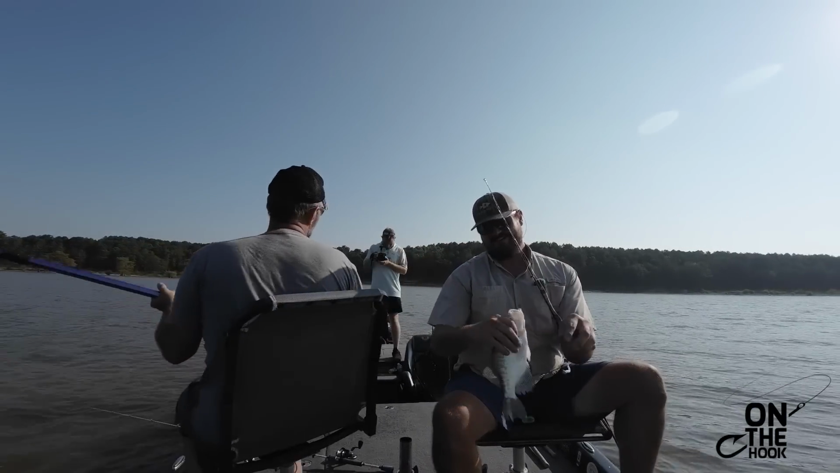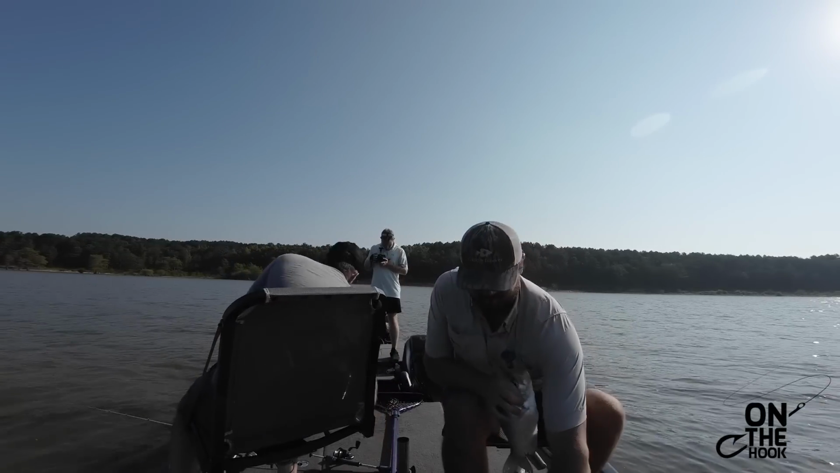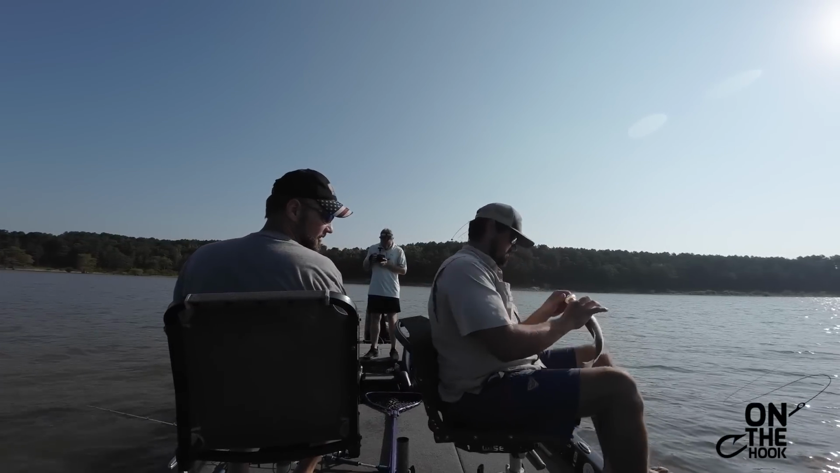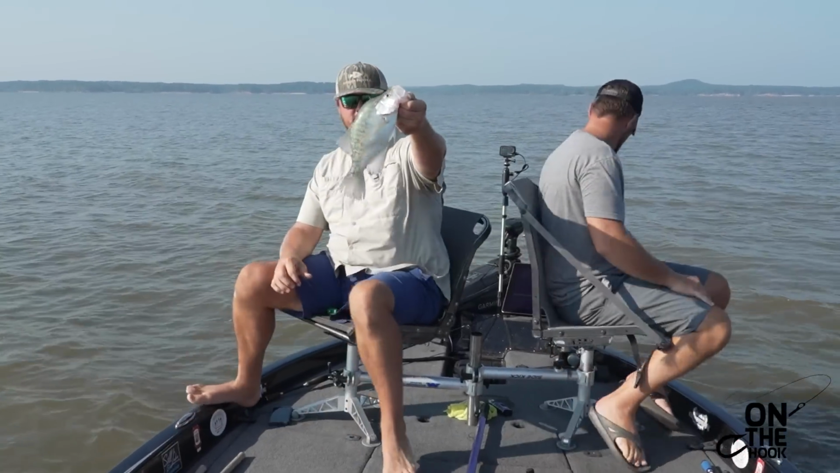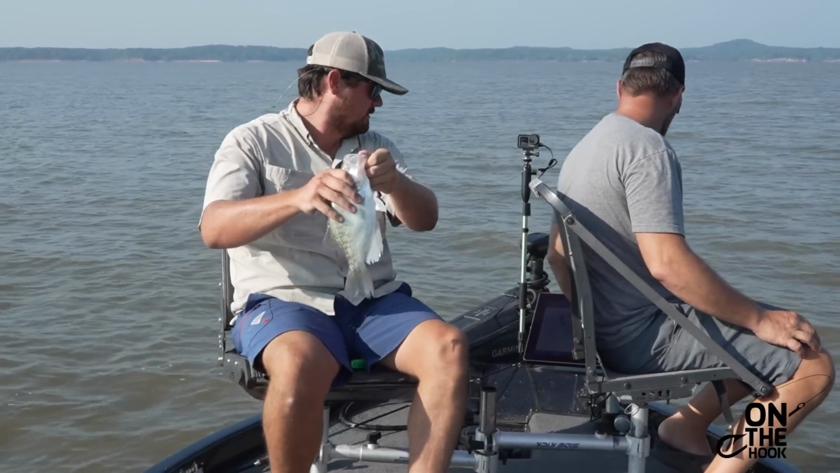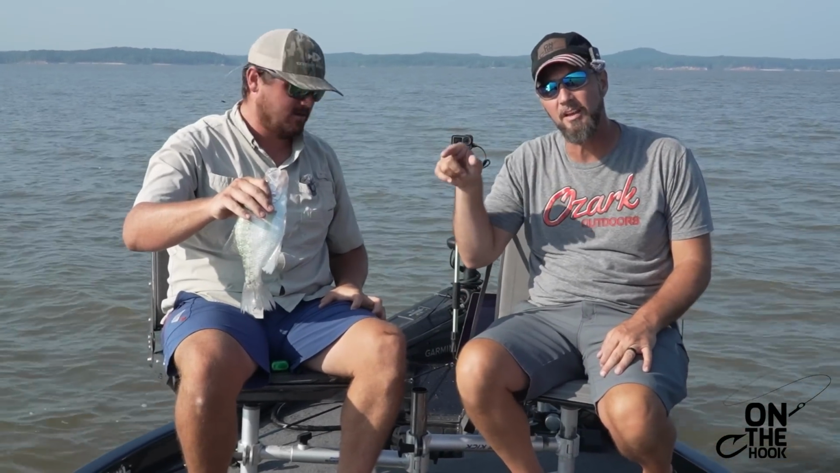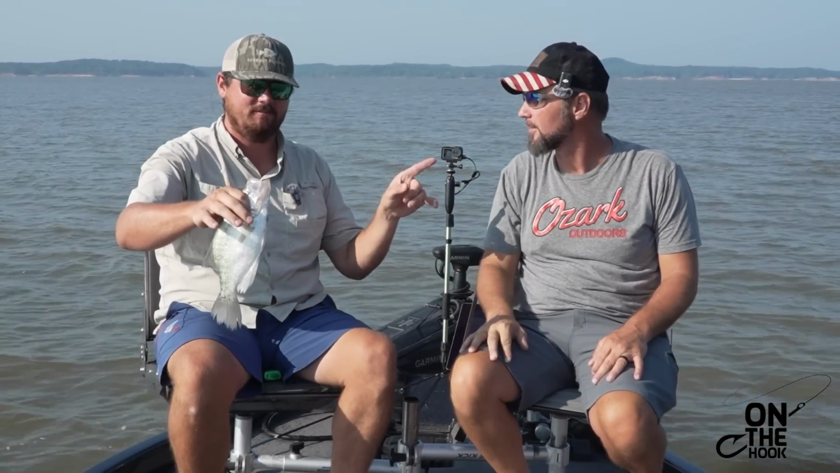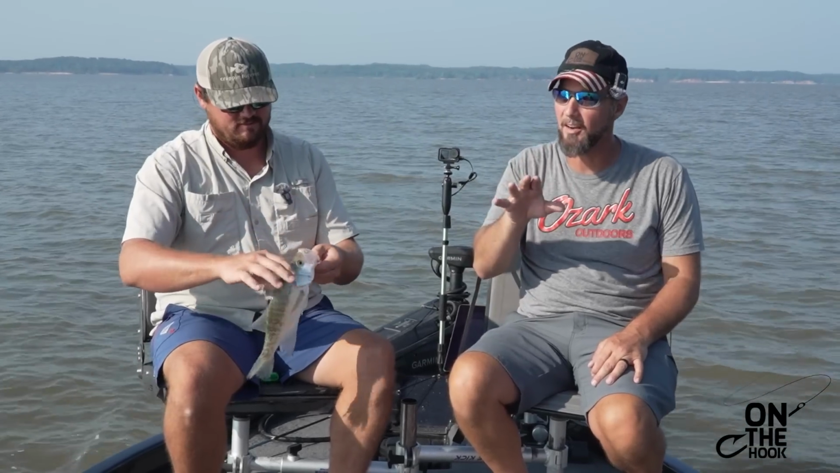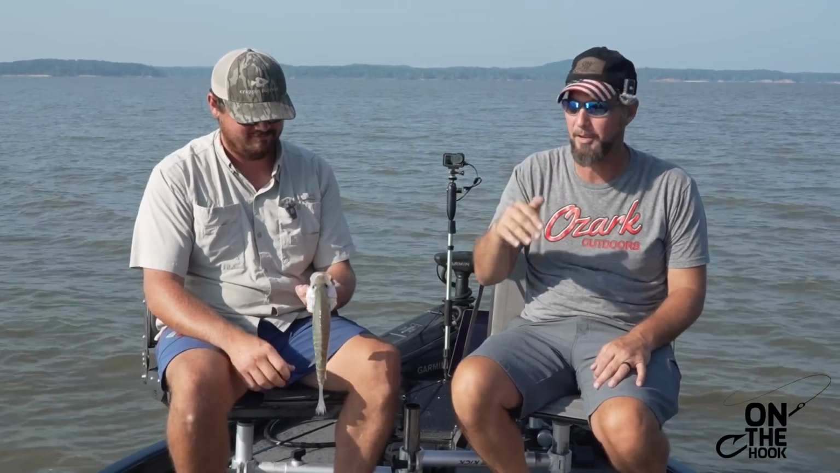All right, so that's three fish out of a stake bed in August on Grenada. Number three, same stake bed. And I think there's still a couple more in there. There's still one more big one laying down in there. I actually missed that fish. Yeah, I would like to add, he did miss this one. It was that exact fish. You can watch it on the live scope. It was that exact fish that bit me.